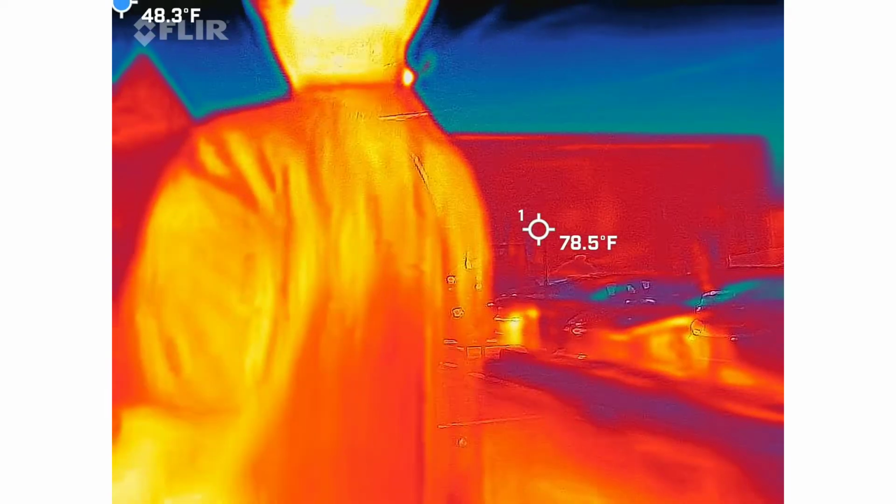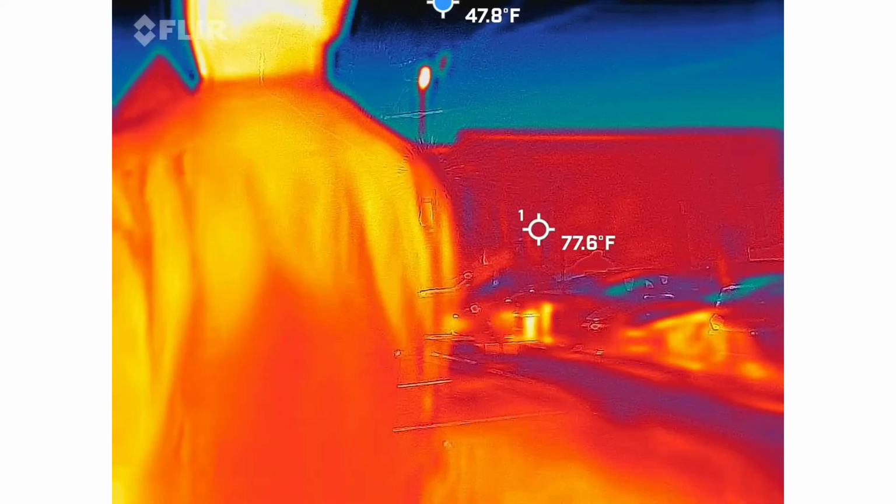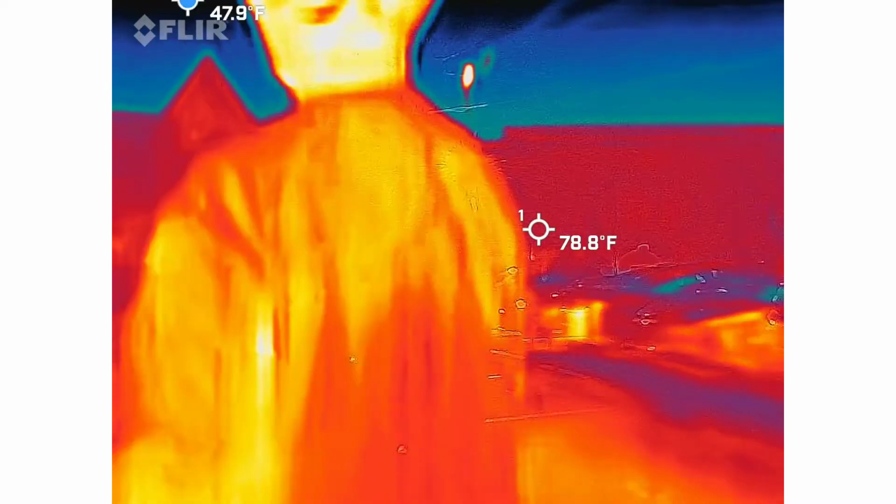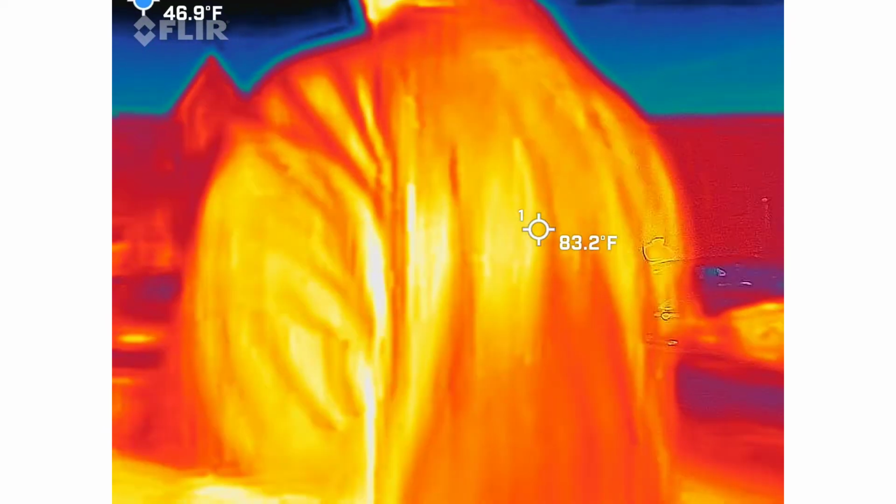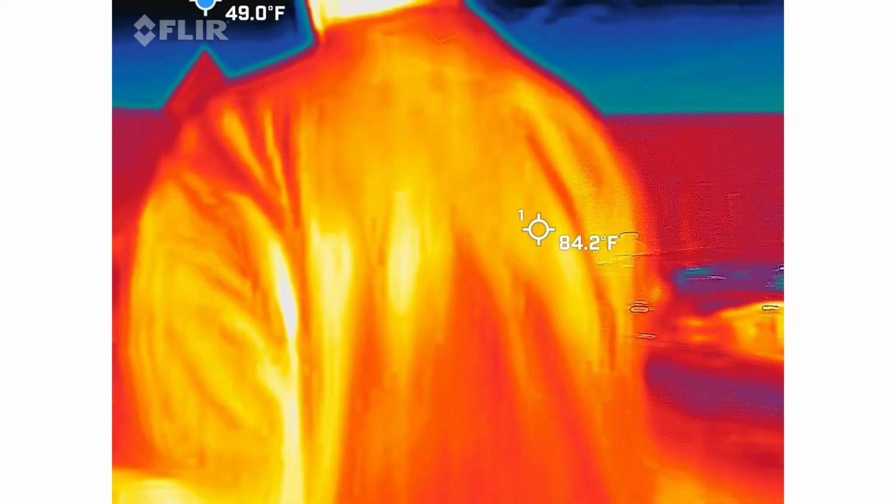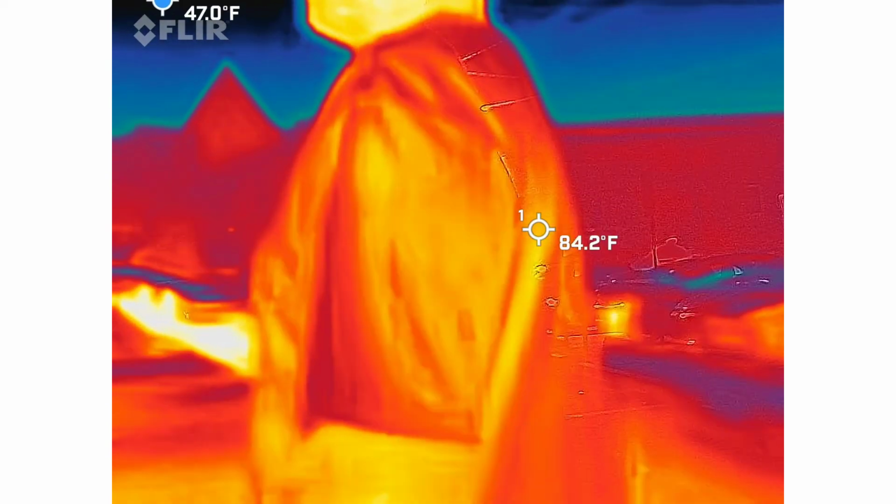Oh, it actually did go back to blue. Eliza, can you make it go to purple? Click the reset. Is he sensitive to light? No, I don't think so. Not too bad. But that's the exact type of reading I would be looking for. Okay. He clicked it and it still went back to blue.